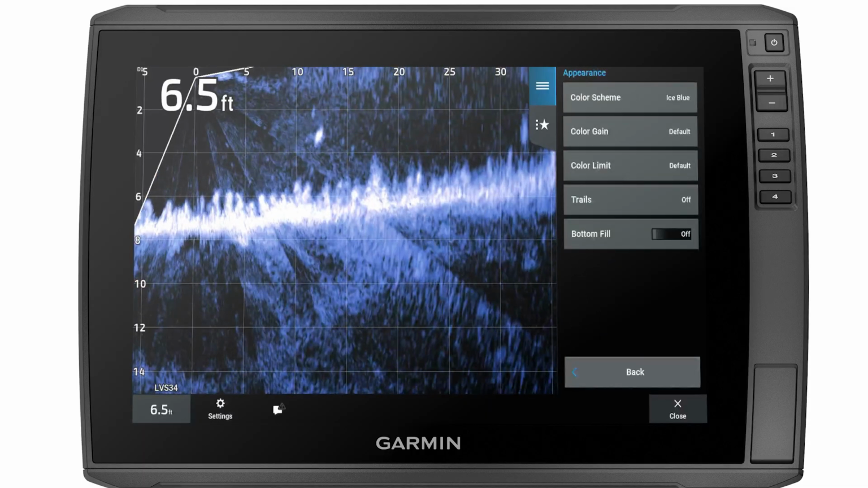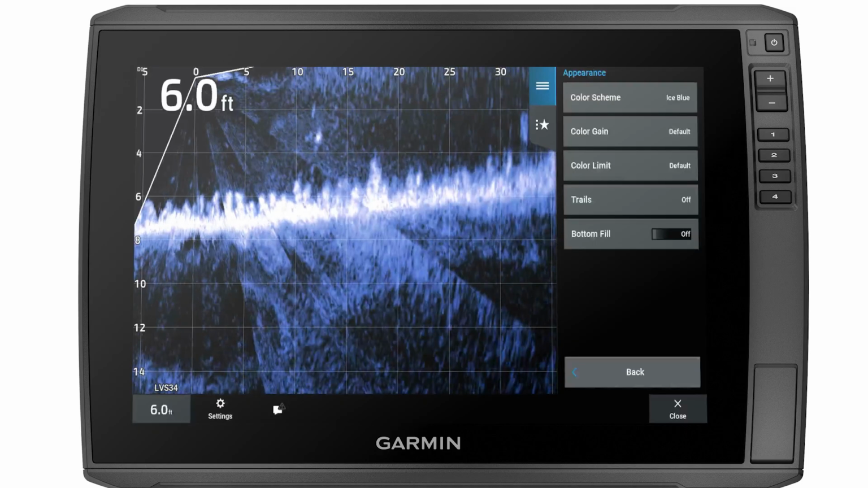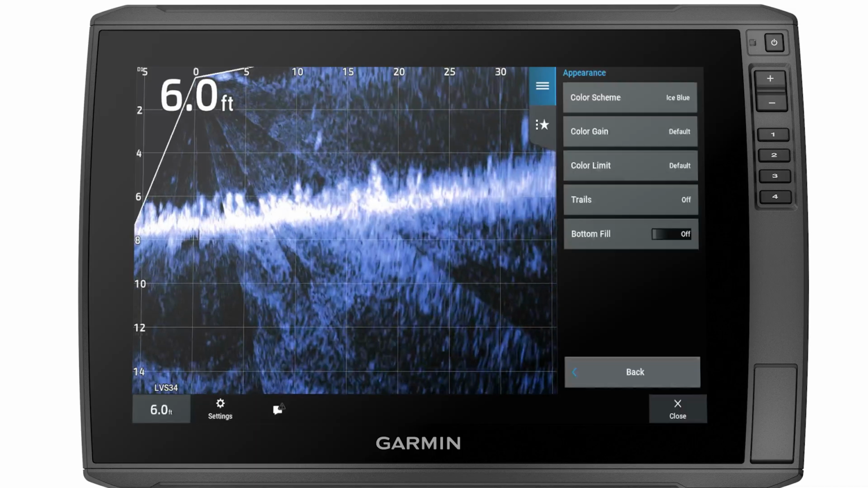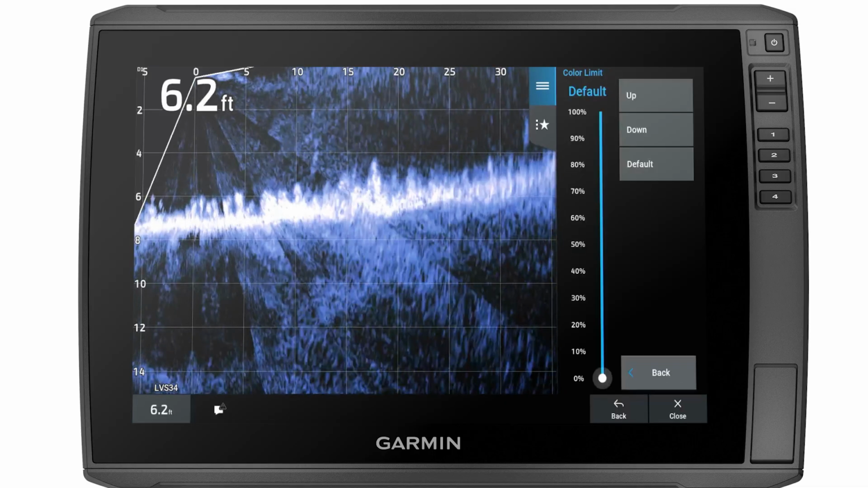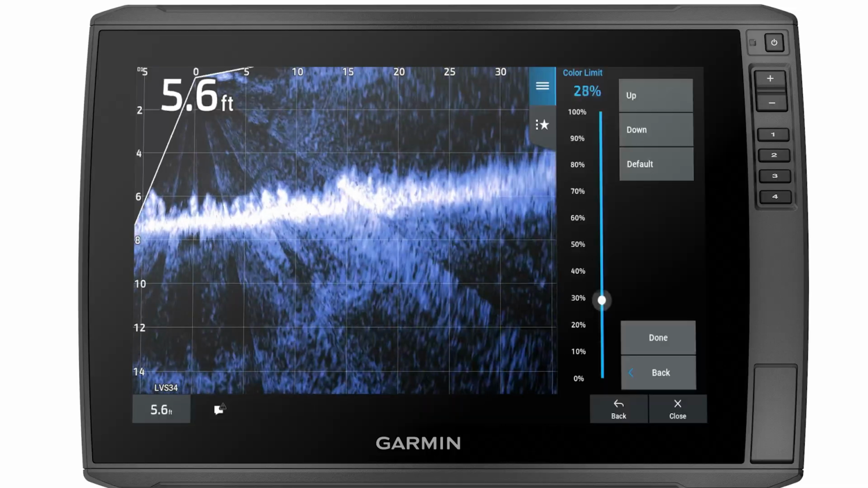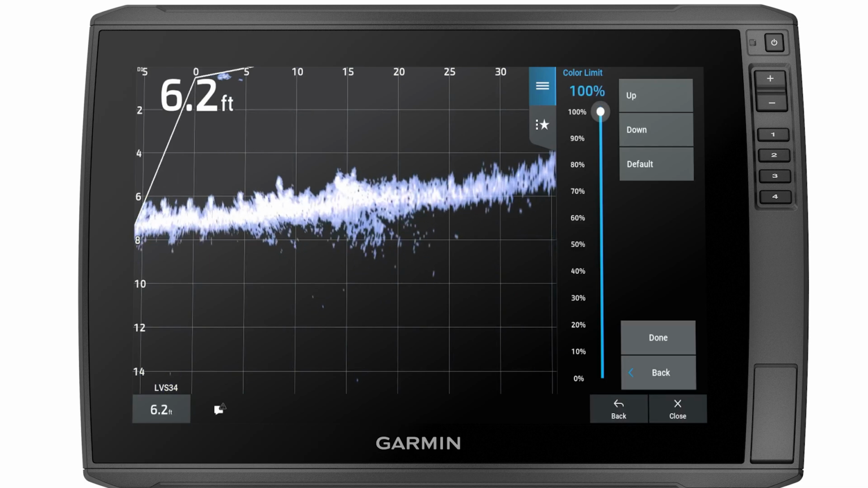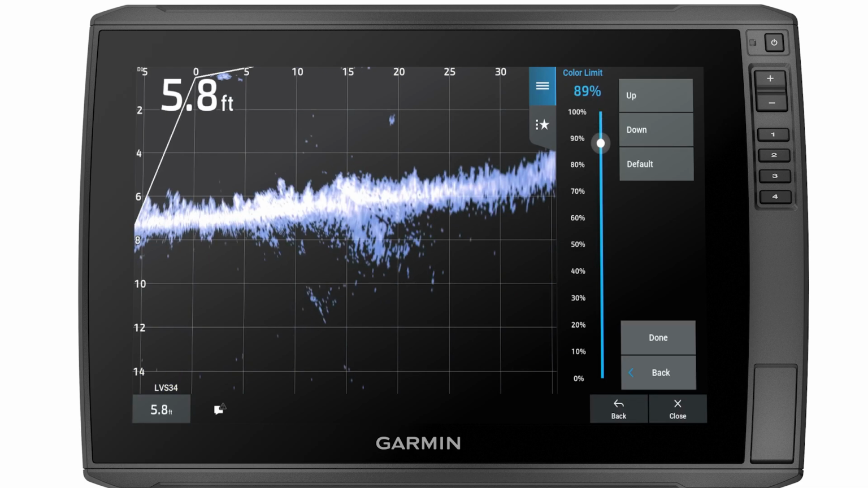Color Limit is a new setting from Garmin that was released on EchoMap UHD and GPS Map Series chart plotters compatible with Panoptix LiveScope. The Color Limit setting can be found in the Appearance setting of the LiveScope. Color Limit is used when we want to reduce the amount of background noise that may appear in distorted water. This color limit is set to 0% when starting in default settings. Too much of the color limit setting can result in targets and detail being distorted.